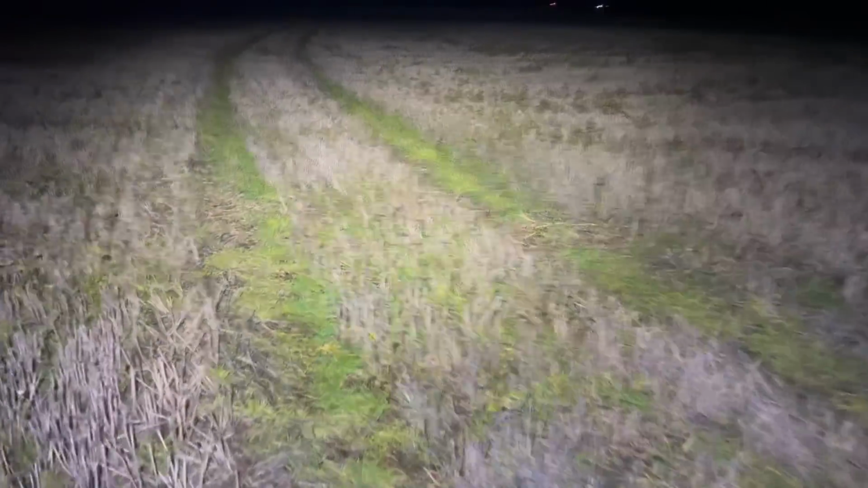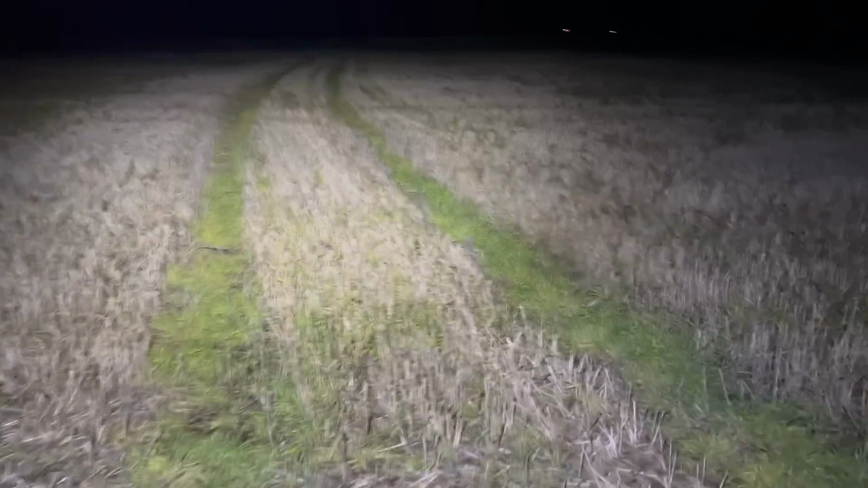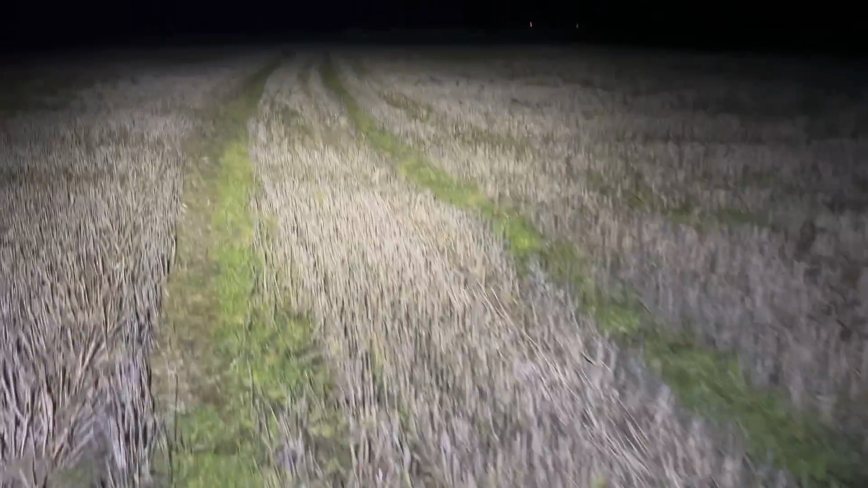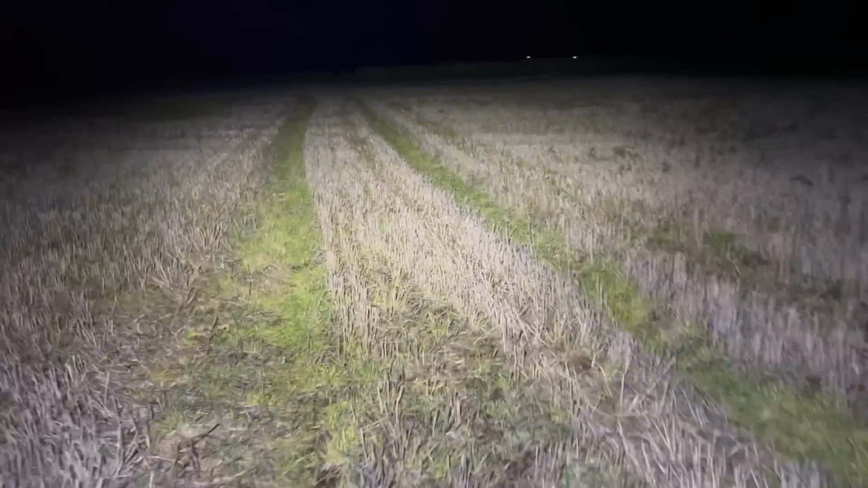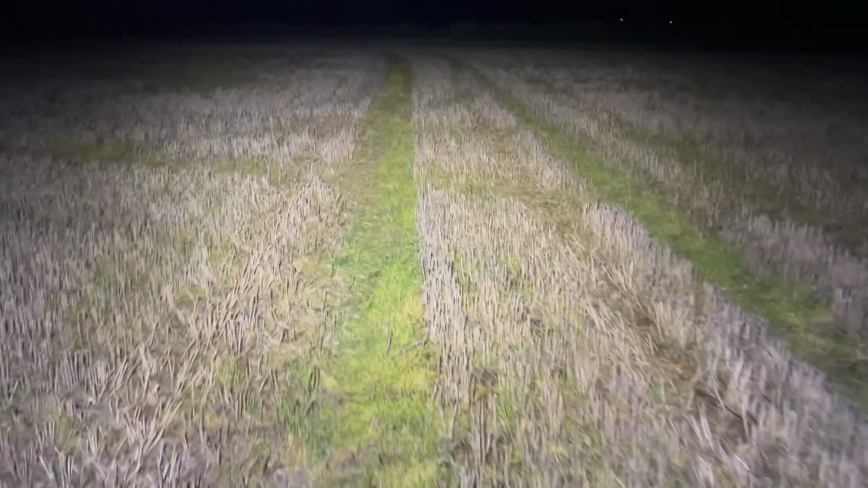This one came into the rabbit distress call on the Architect GC500, tracked it across the dike, sort of lost it momentarily, but tracked it across the dike with the thermal, and then it's time to put the thermal down and just track it then with a rifle. A couple of little lip squeaks and it came in a tree, not very far.